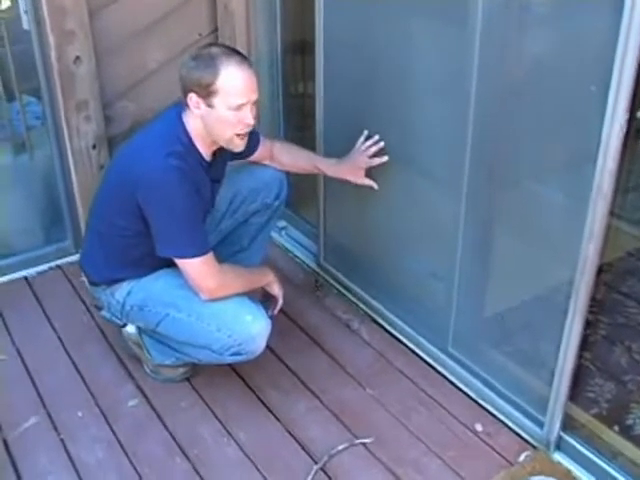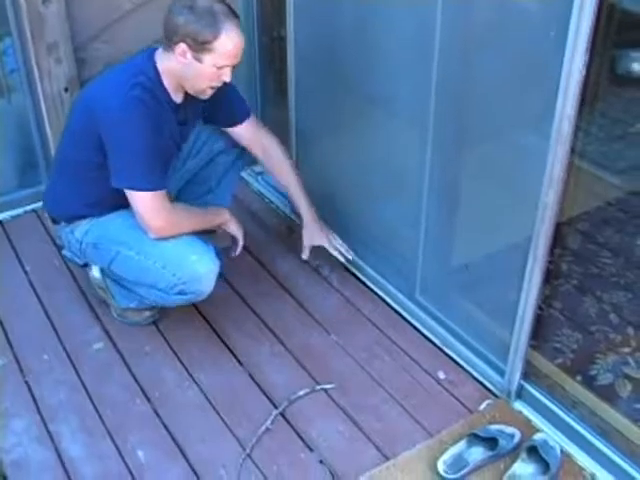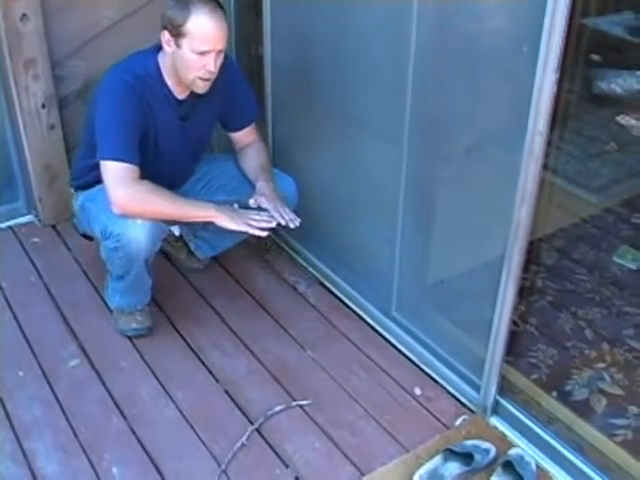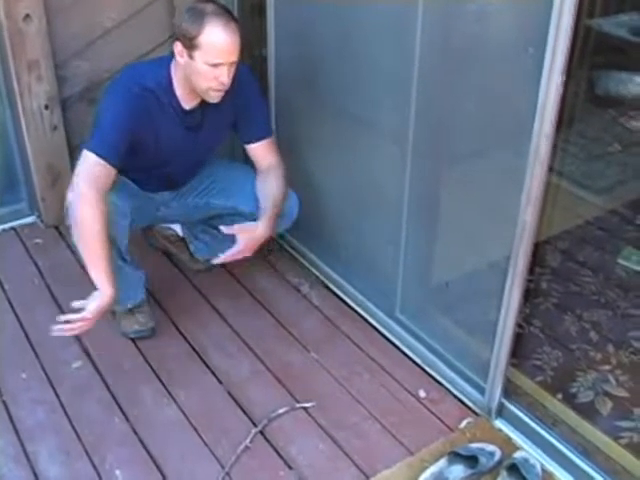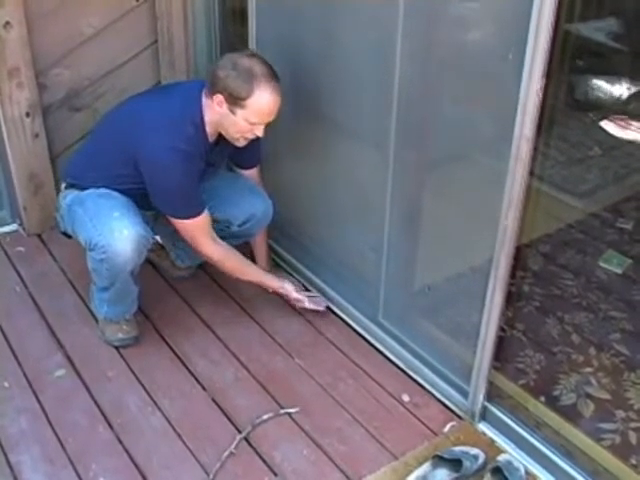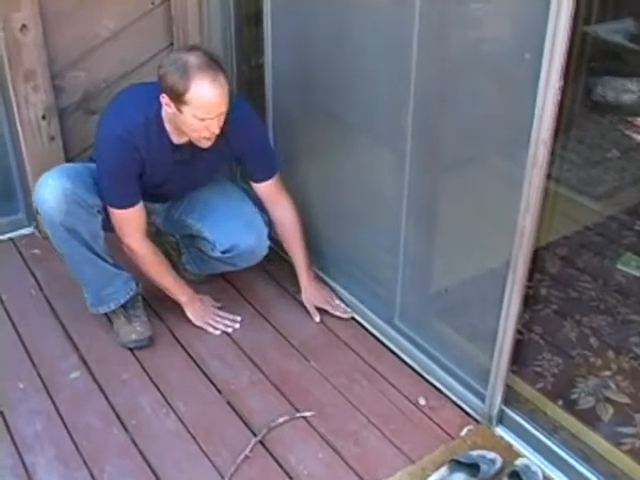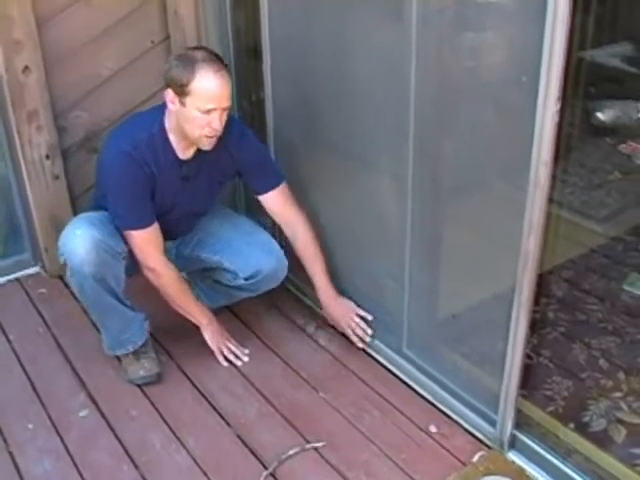This is a 25, 30-year-old slider door that apparently hasn't been moved. The other things around the door may have moved, so that could have caused the problem. When you remove an old deck and the old roofing material underneath, it's a hard task to get that flashing area just right and watertight where the flashing in the deck meets the bottom of the slider door, because unless you remove the slider door, that's really what's required.